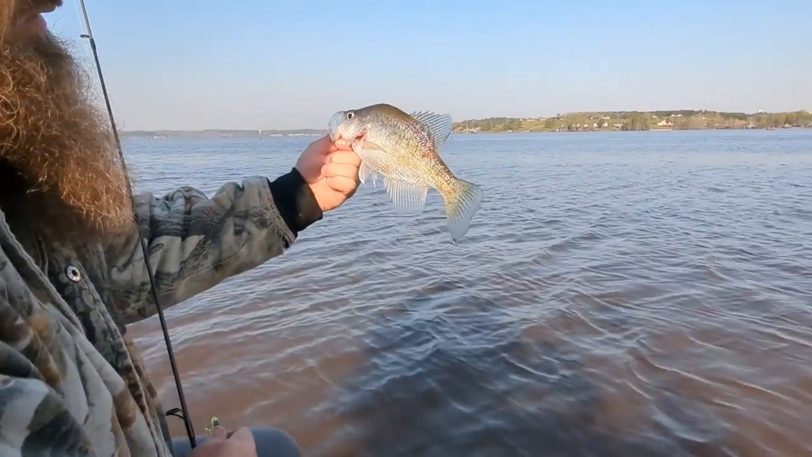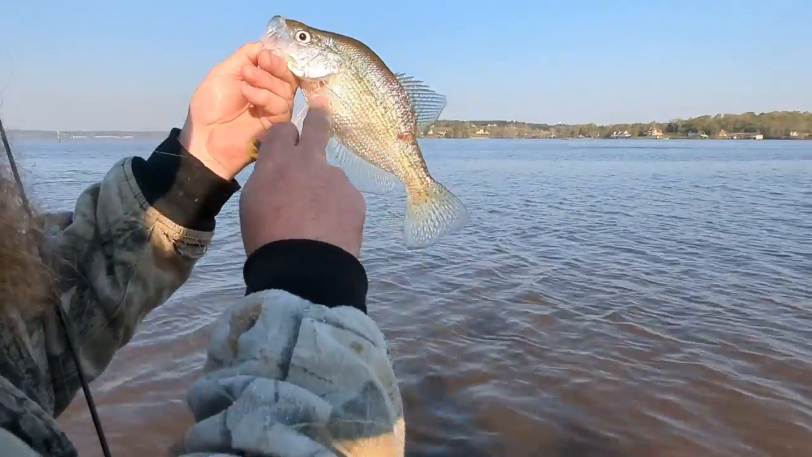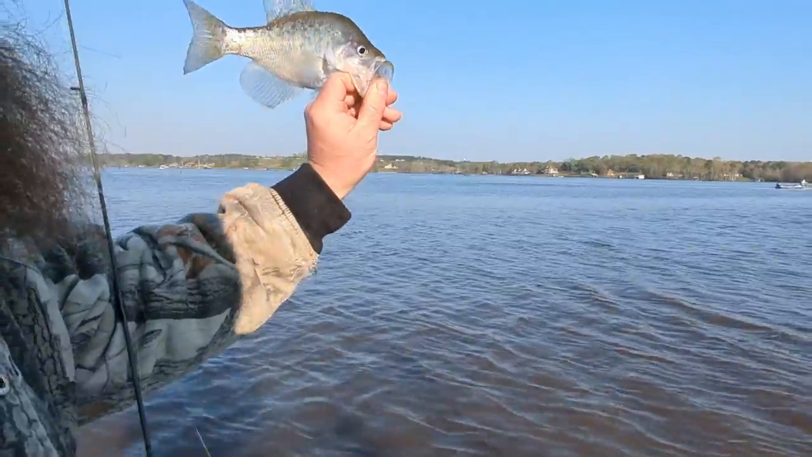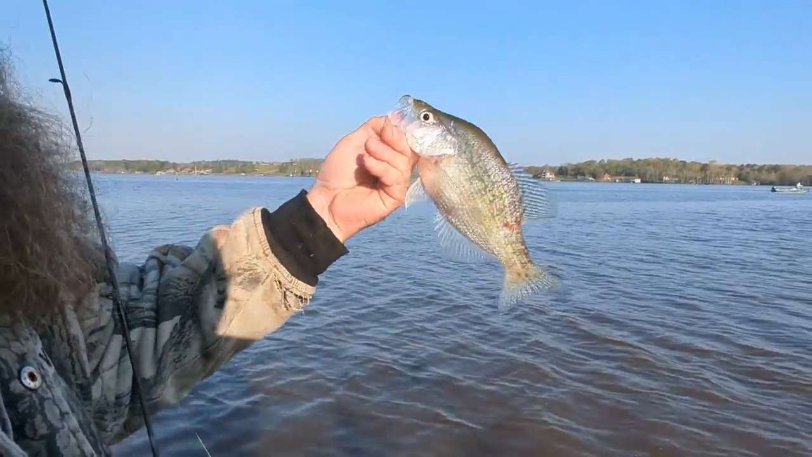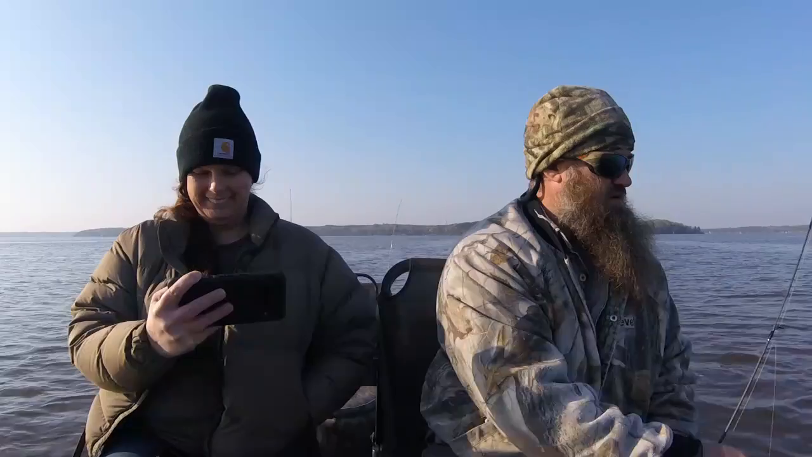Not that bad. It's not that bad, but he's undersized, and we could keep this fish, but he's got a little sore right here, and it looks like it's healing up, so we're gonna throw him back. Let him heal.